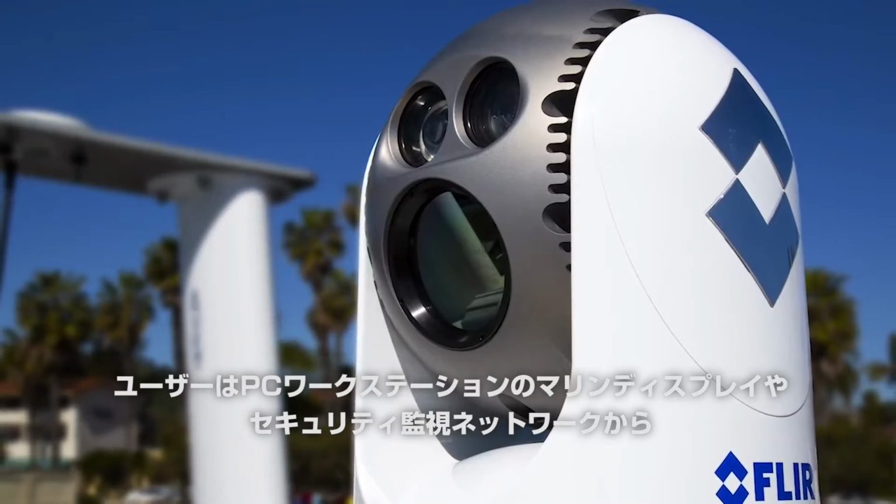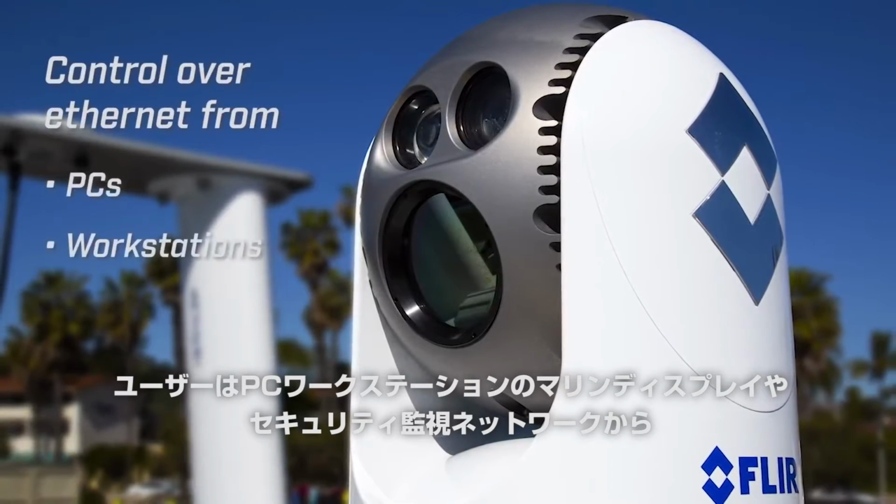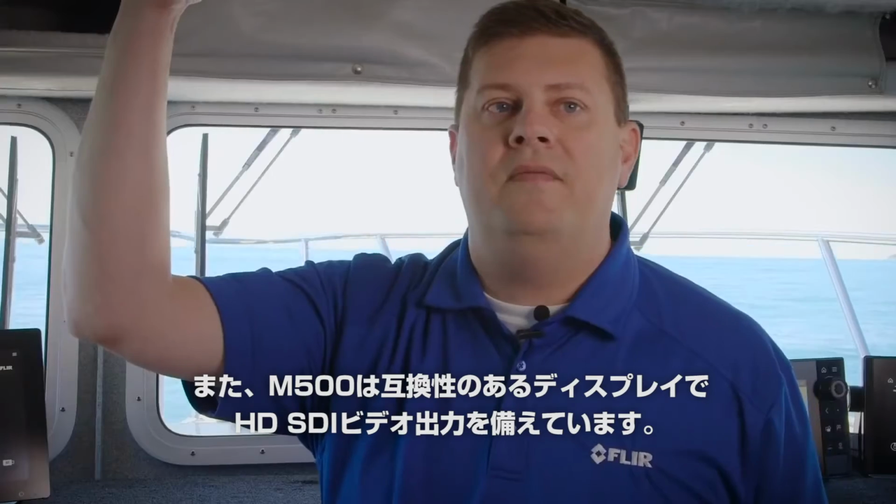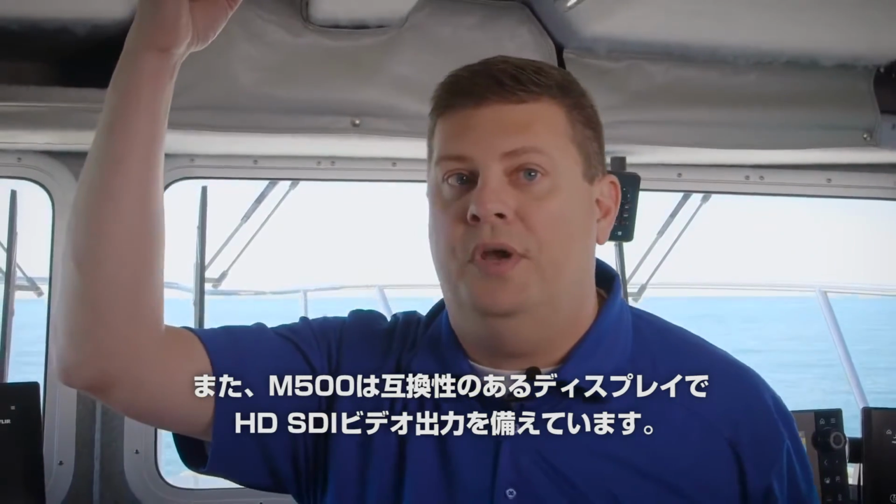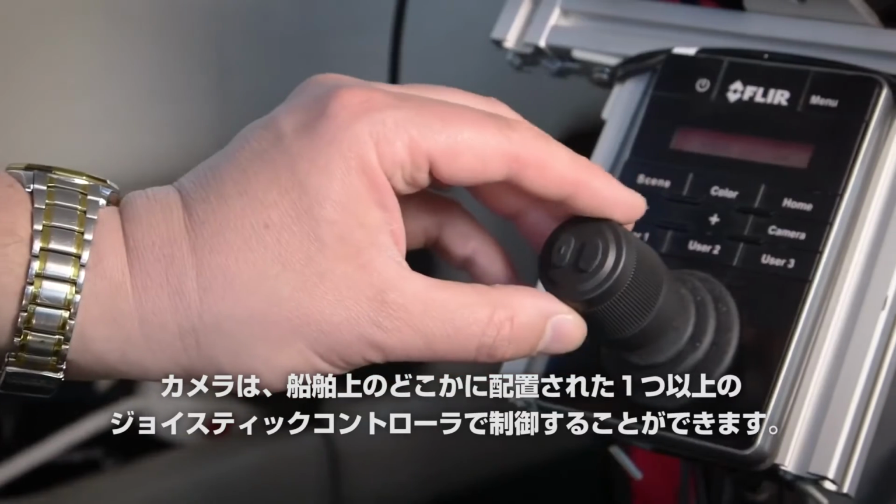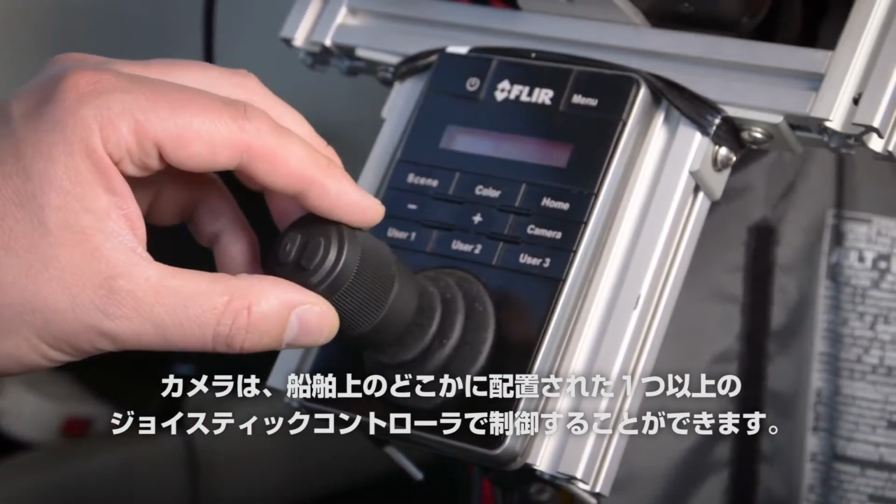Users can see and control the M500 over Ethernet from PCs, workstations, marine displays, and security monitoring networks. The M500 also has a broadcast quality HD SDI video output, which provides unrivaled image quality on compatible displays. The camera can be aimed and controlled from one or more joystick controllers located anywhere on board the vessel.